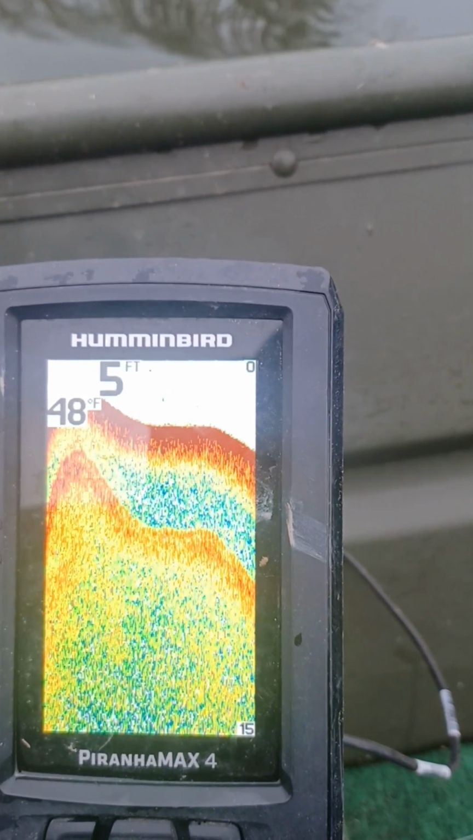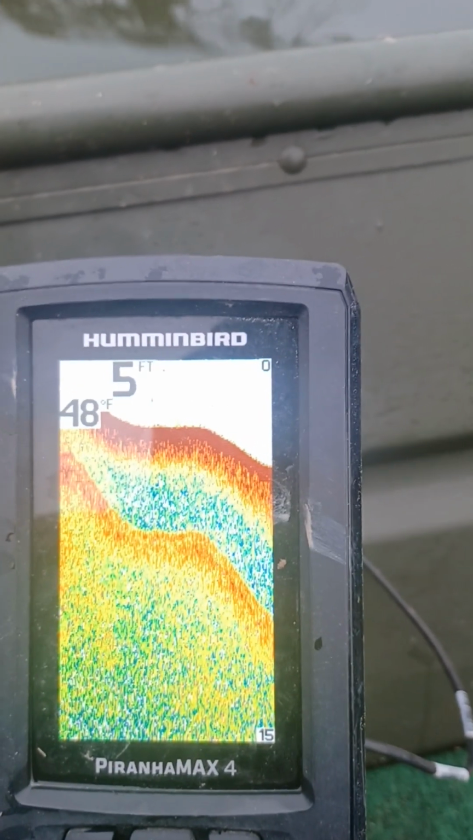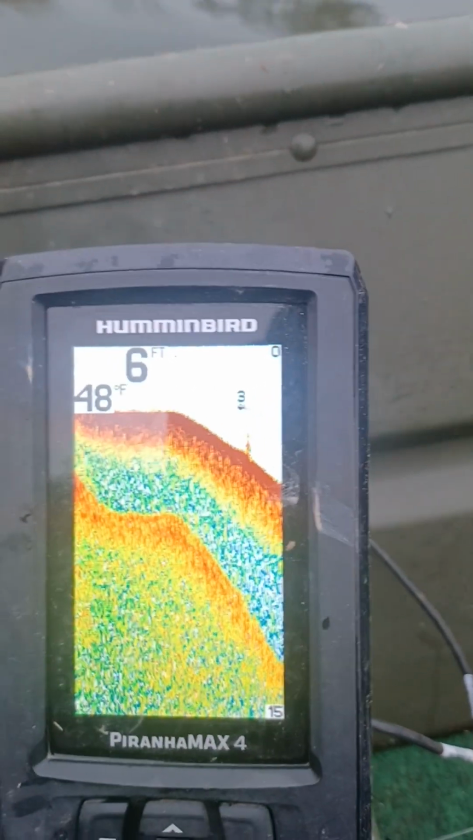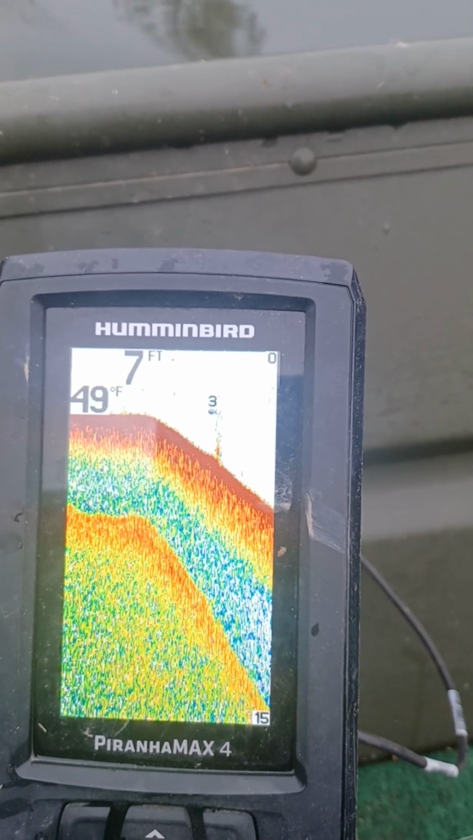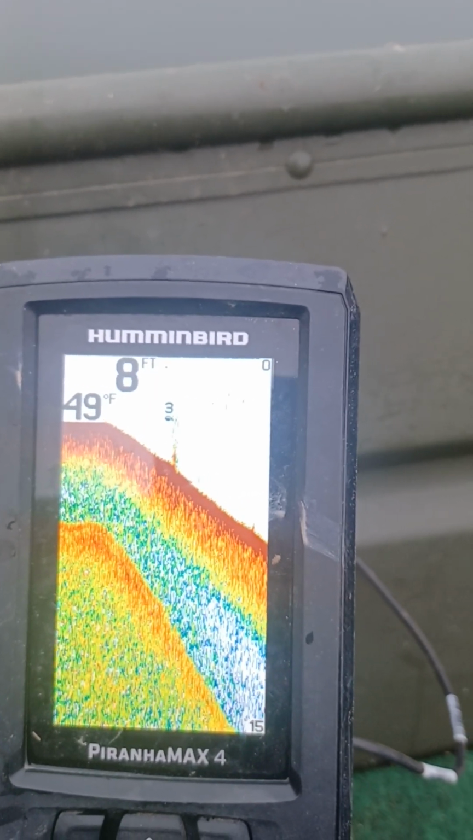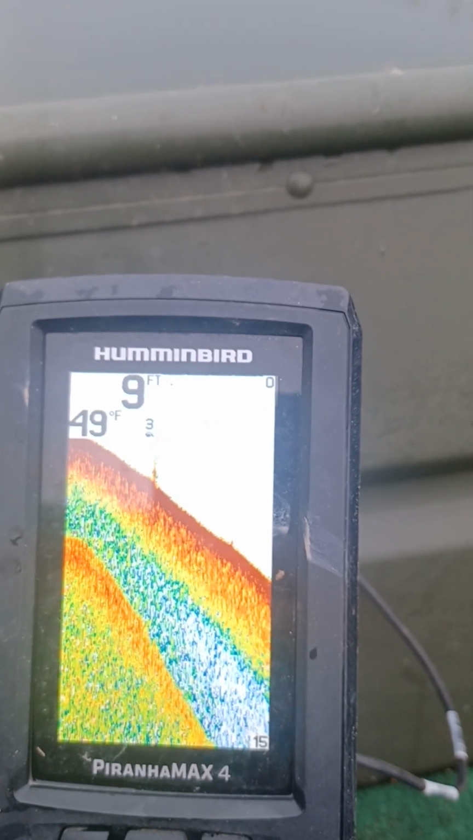Now my Garmin Striker 5CV that I have in the front of this boat shows the rock and stuff like that a lot better than this one does. You know, fishing up against rip-rap banks, chunk rock banks, it really shows up pretty good up there.